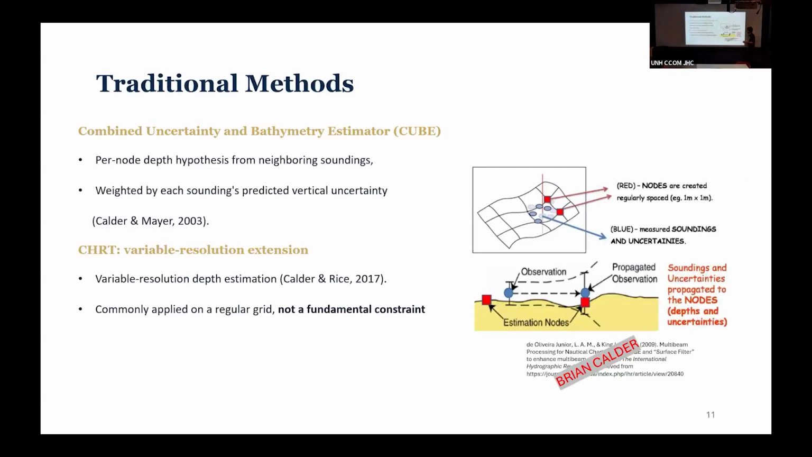So part one, background. I want to go over some of the traditional methods, right? Ones that you're very aware of are, for example, CUBE and CHRT, right? The idea of CUBE is you create nodes, usually evenly spaced, around your survey, and within each of those nodes, you look at their neighborhood, and you propagate the depth and the uncertainty of all the points within that neighborhood, and you try to estimate what you believe in that node the depth and the uncertainty is.